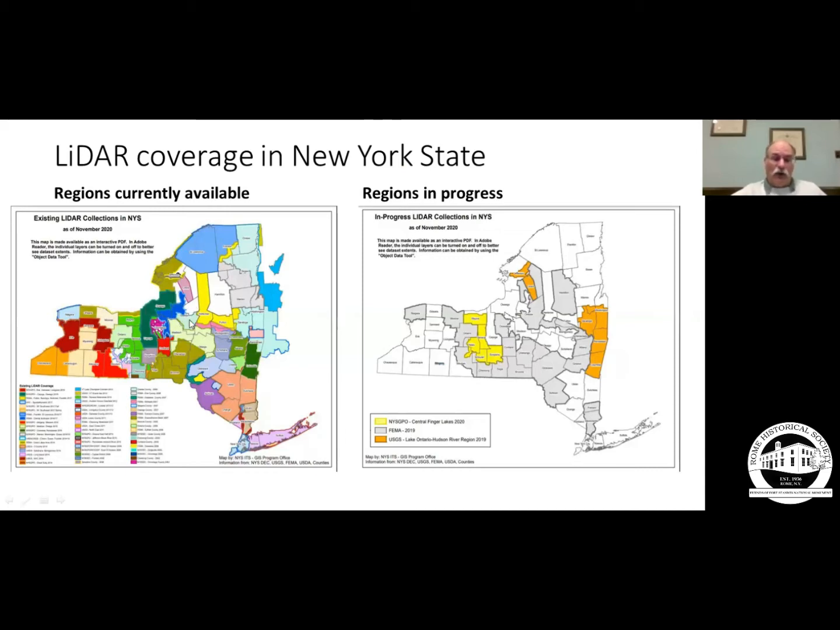But the central part of Oneida County, southern part, Madison County, parts of Herkimer County have already been covered. And in the last year, the northern section of Oneida County has been done, but they don't have the digital information up on the New York State Clearinghouse yet.